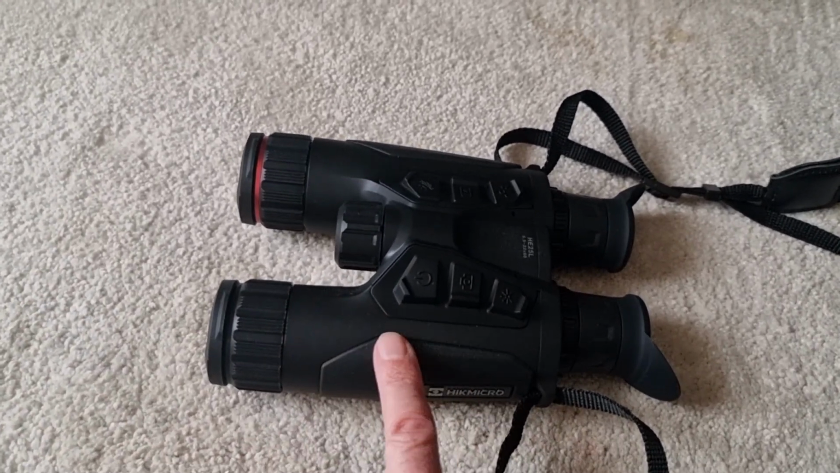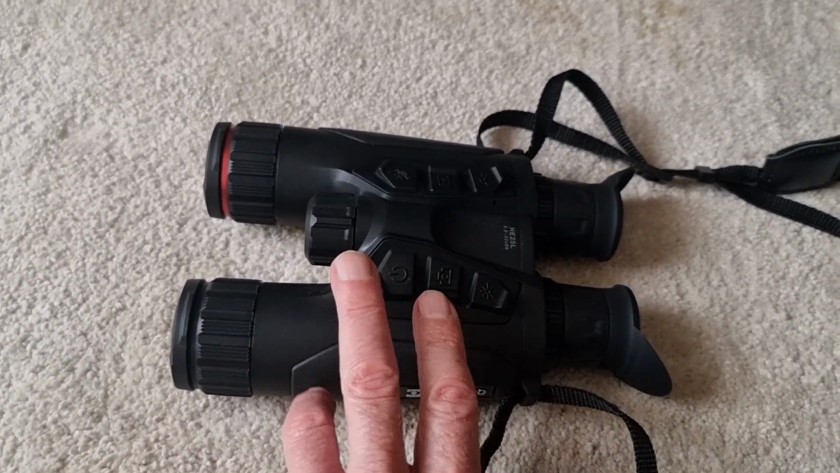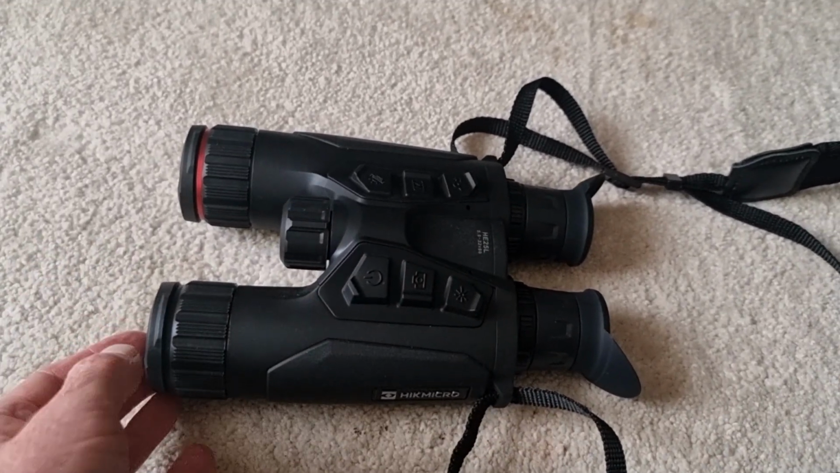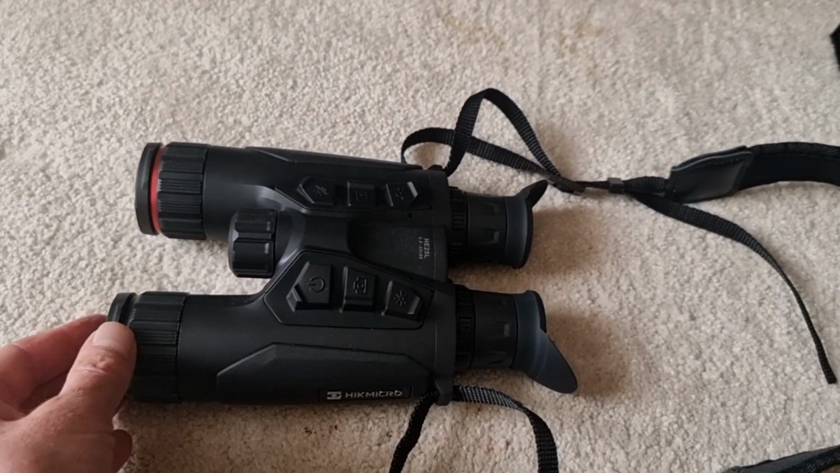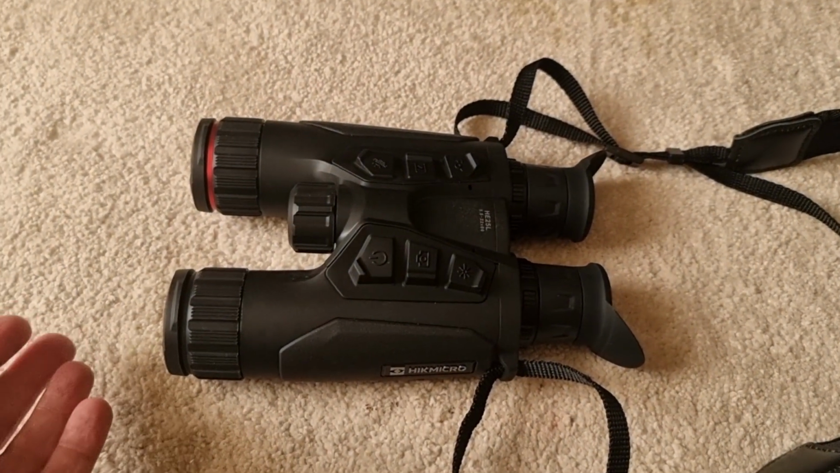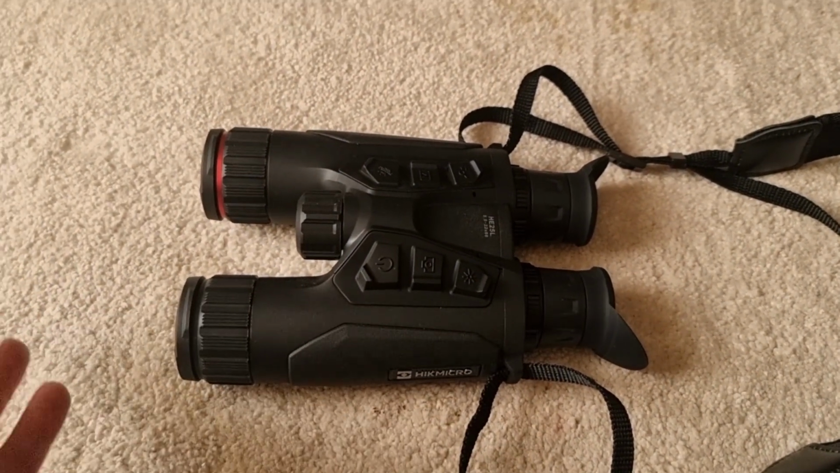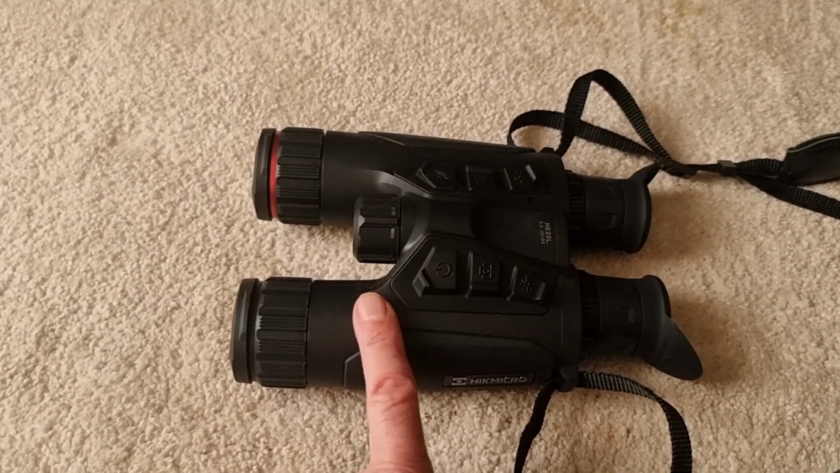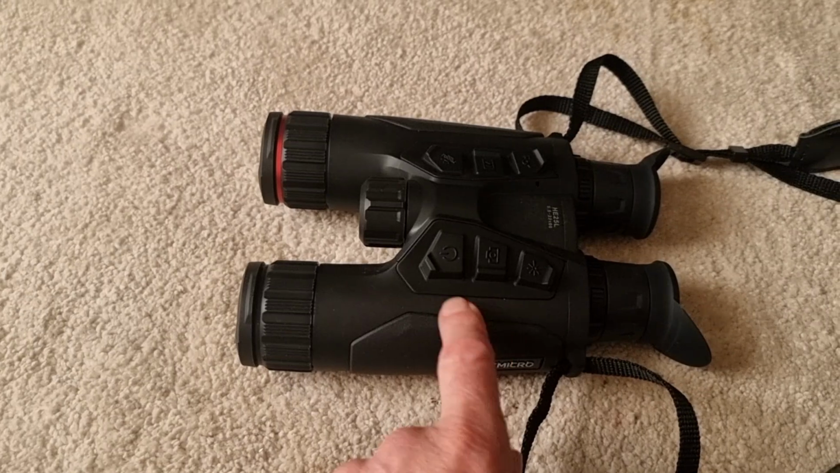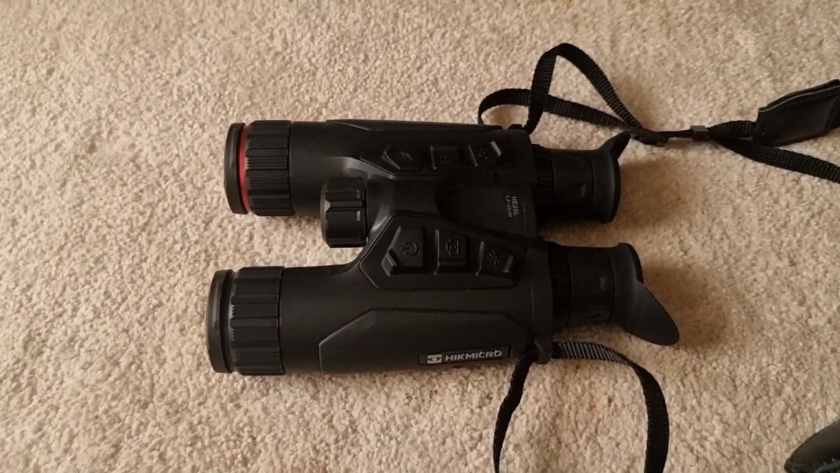So going up to 22 times, unless you've got it fixed on something, like any binoculars, or a spotting scope, or even your telescopic sight, if you go up to 22 times on a telesight, you really need to be leaning on a bipod or something to get a nice clear image. Up to 11 times, it's fine. You can cope with that, just like normal binoculars.